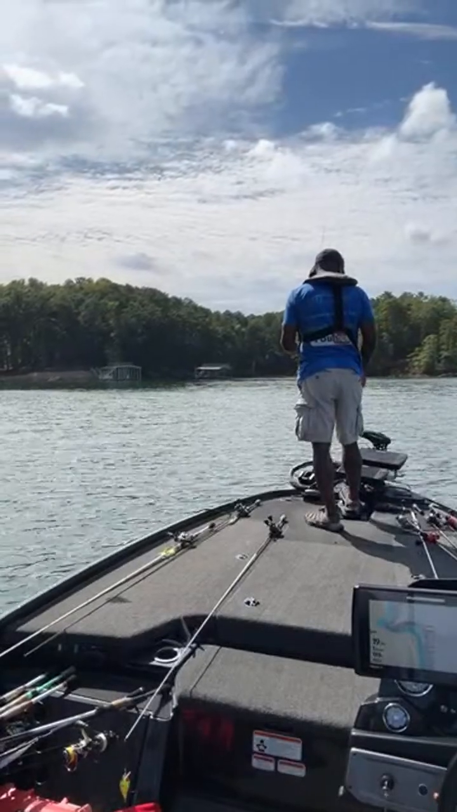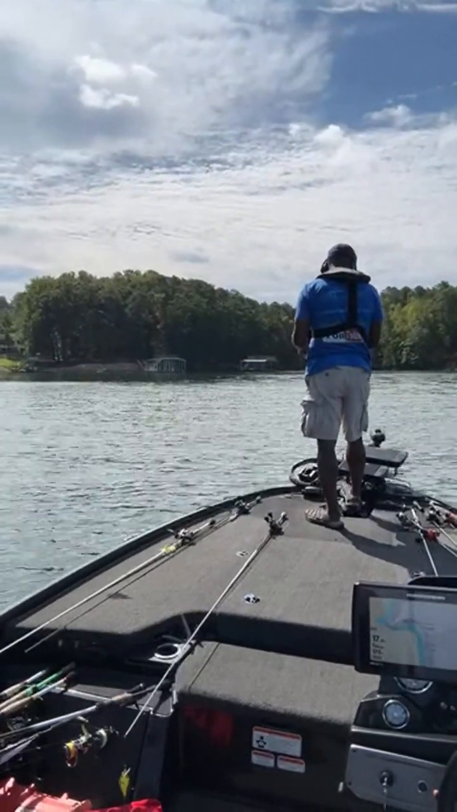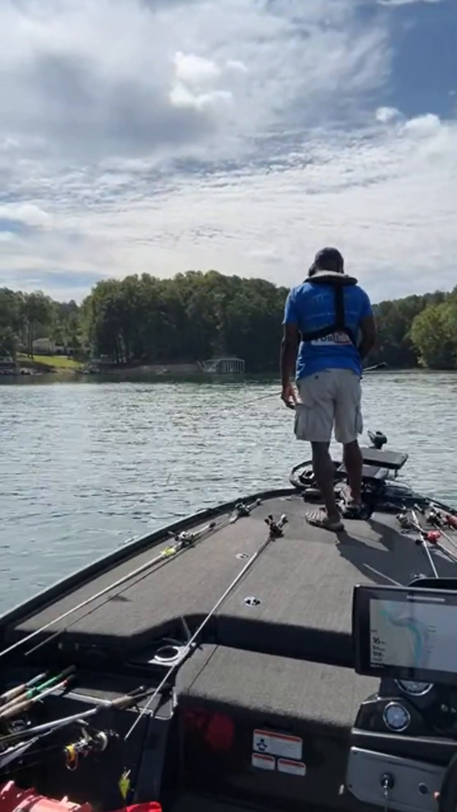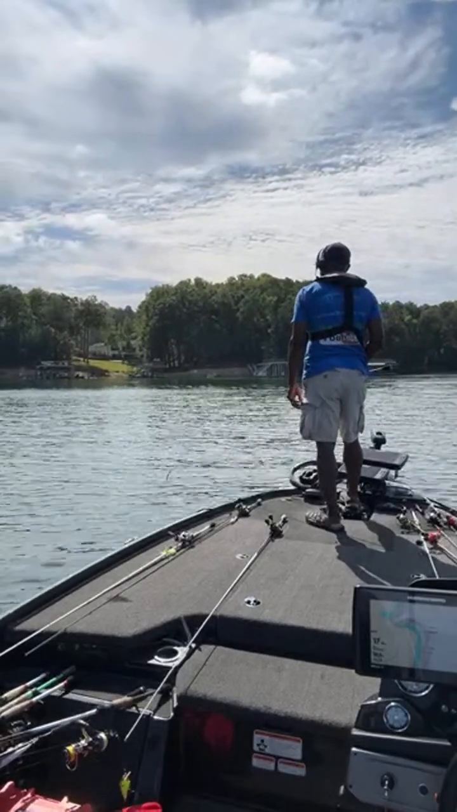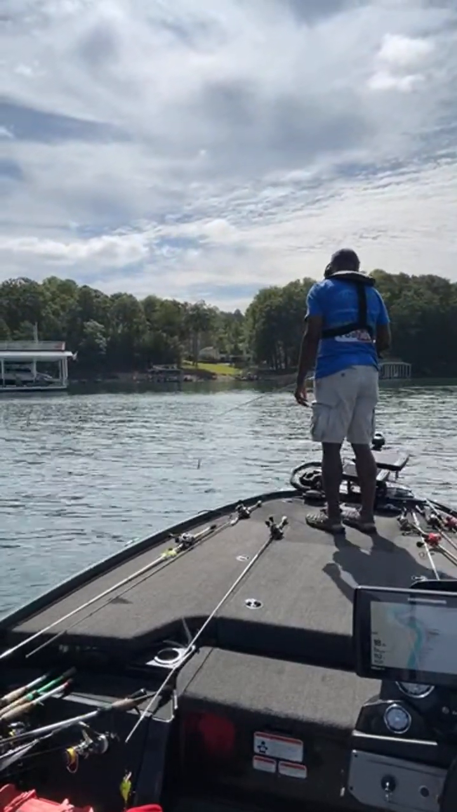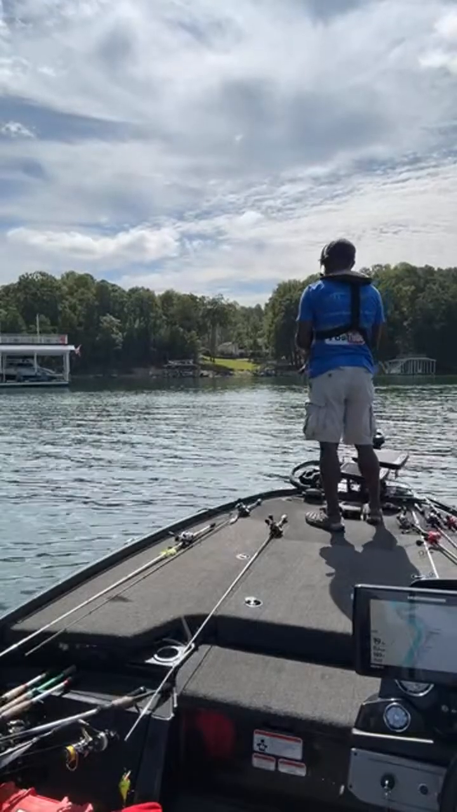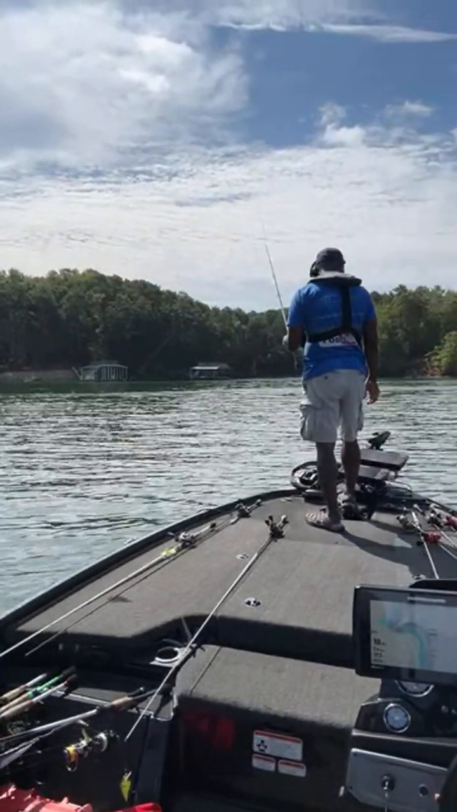Still rolling with the shaky head right now. All right, so I saw some nice cover down there.